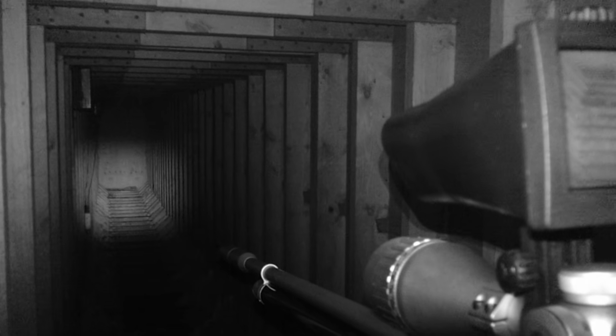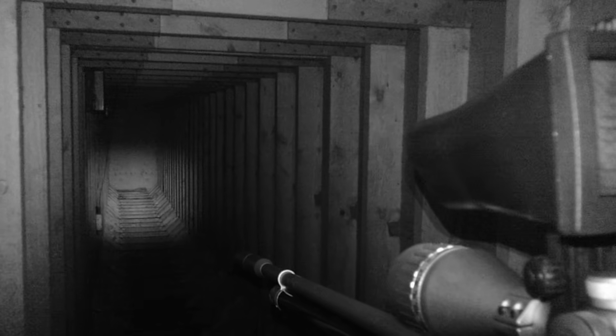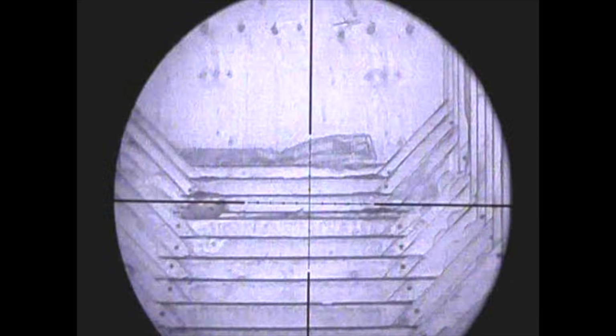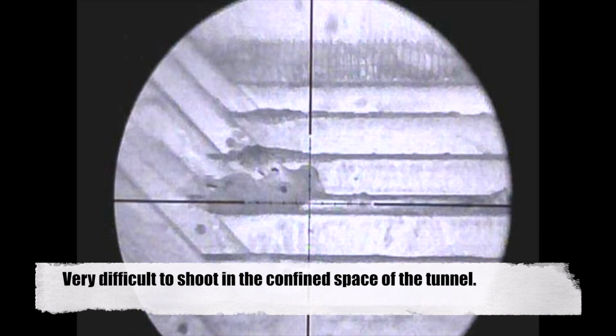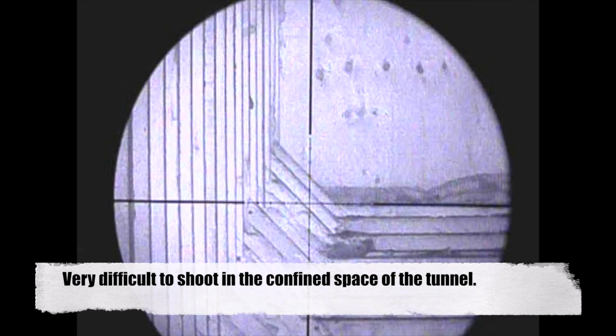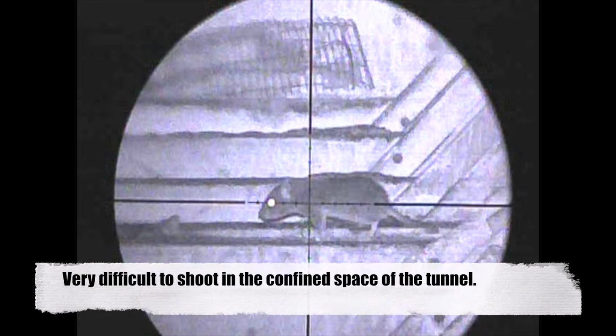Before we get inside, Lee has a quick go inside the actual tunnel of the grain store. So Lee had a couple, so as he stepped out, I stepped in. It was quite difficult shooting in this tunnel here. You can see that the slats along the floor, the rats actually ran sort of parallel to those from one side of the store to the other, which made them quite difficult.